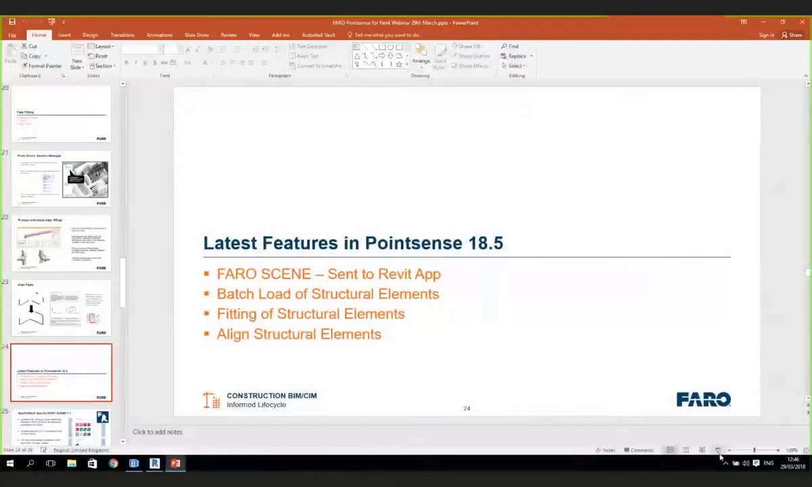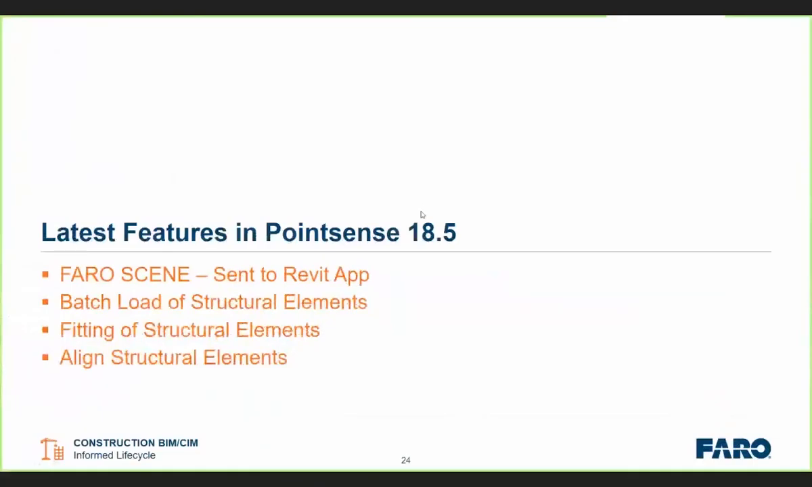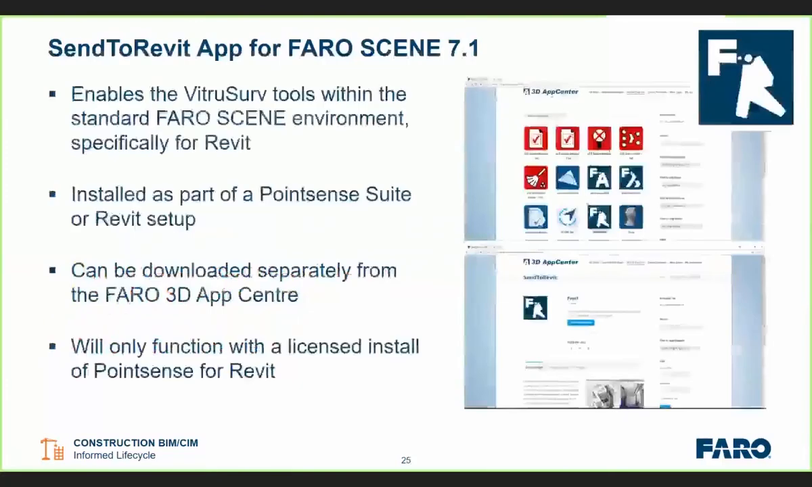Now, if we just open this one up, we do have some new features within PointSense 18.5, particularly the SendToRevit app, the batch loading of structural elements, and also the fitting and alignment of structural elements. So let's have a quick look at these now. The SendToRevit app, you can download from the App Store, or you can get it as part of your installation of PointSense for Revit or PointSense Suite. It will be installed with that.